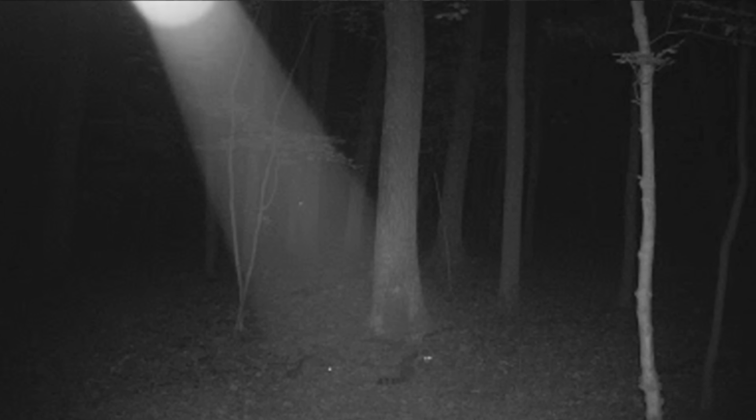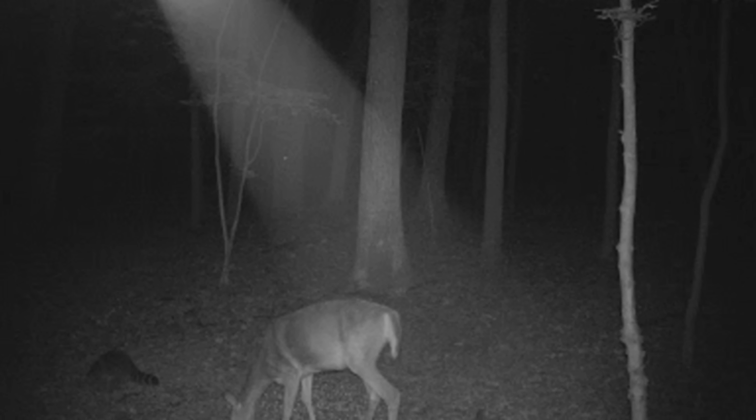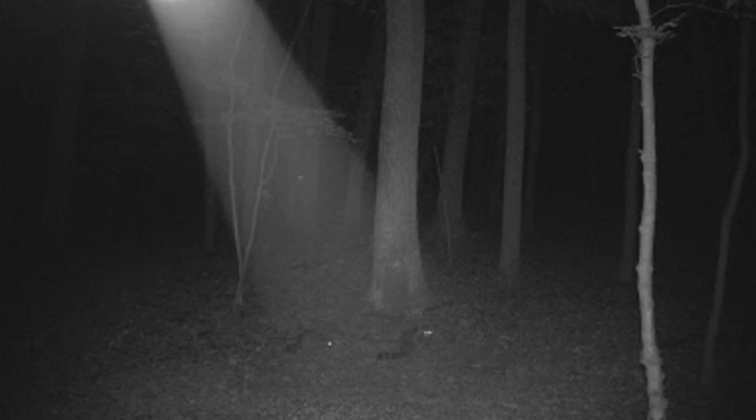When this picture was released to the public, people had many questions that they needed answers to. One theory that people had was that this was an alien abduction caught on camera. The light almost looks as if it is a spotlight shining down. Could this be from a UFO attempting to abduct the animals? People came up with this theory because the deer just disappeared in the next photo. Could the deer have been abducted by aliens?